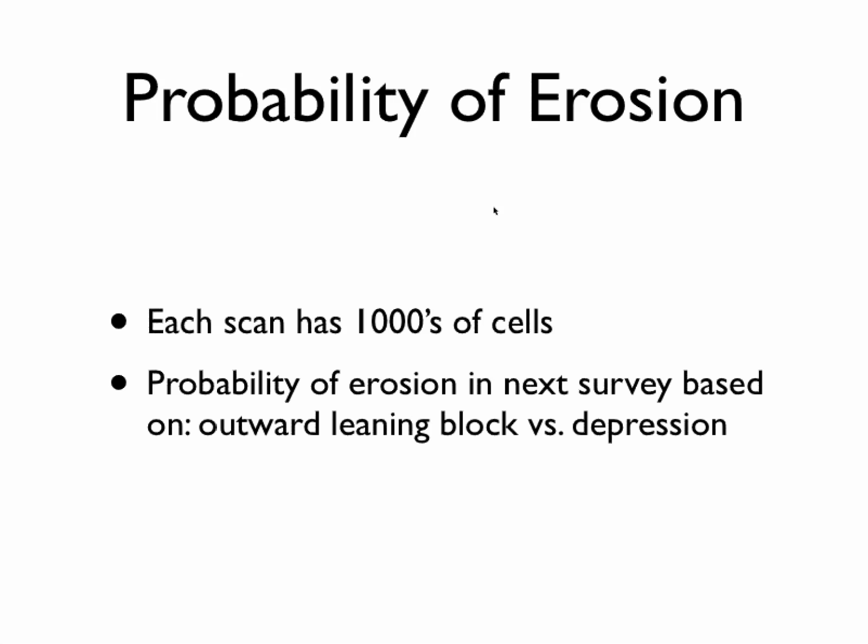I take the point cloud, I do the difference, and I then discretize that from points into pixels, and I use 2 centimeters. Once I did that, I could look at the probability of erosion in the next survey based on whether it was leaning forward or maybe there was a local depression in the prior survey.